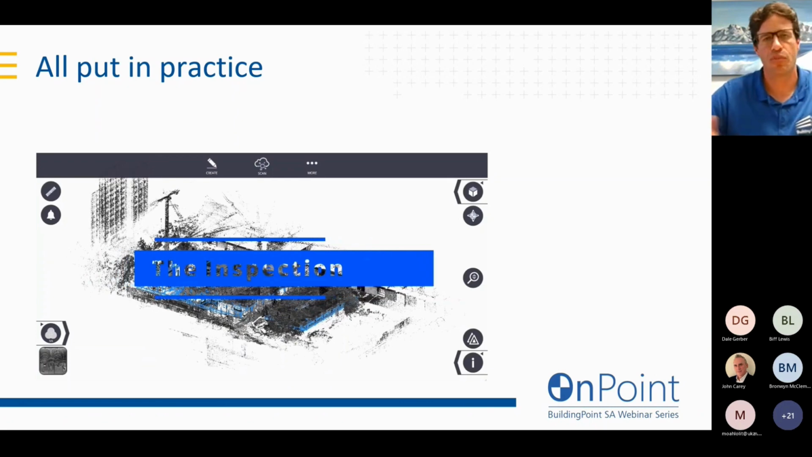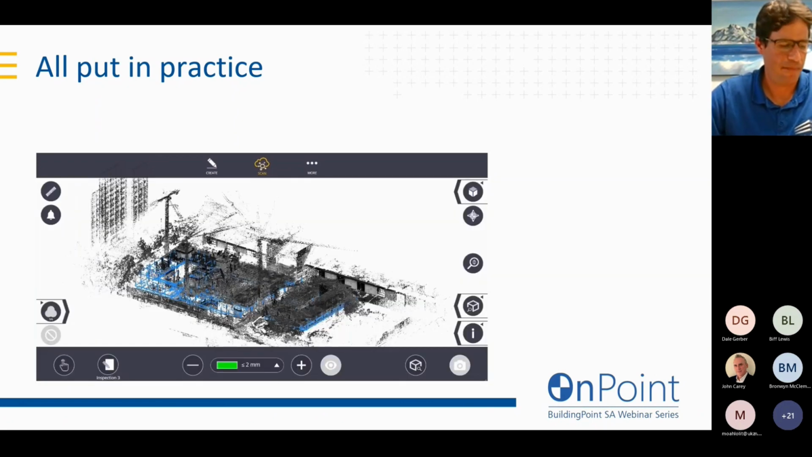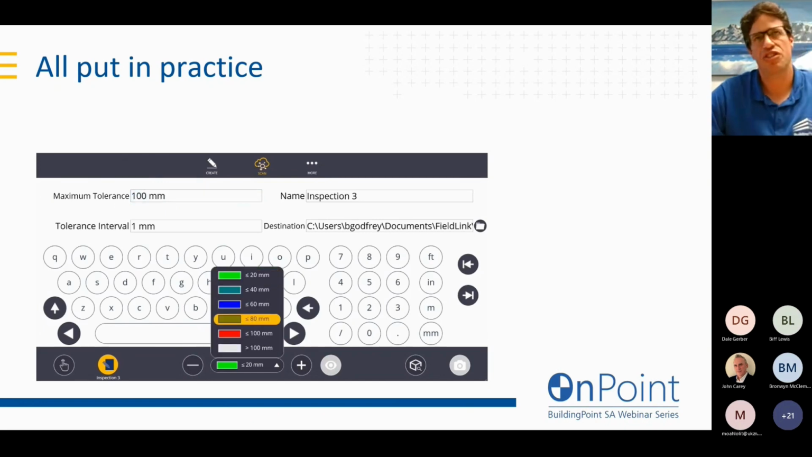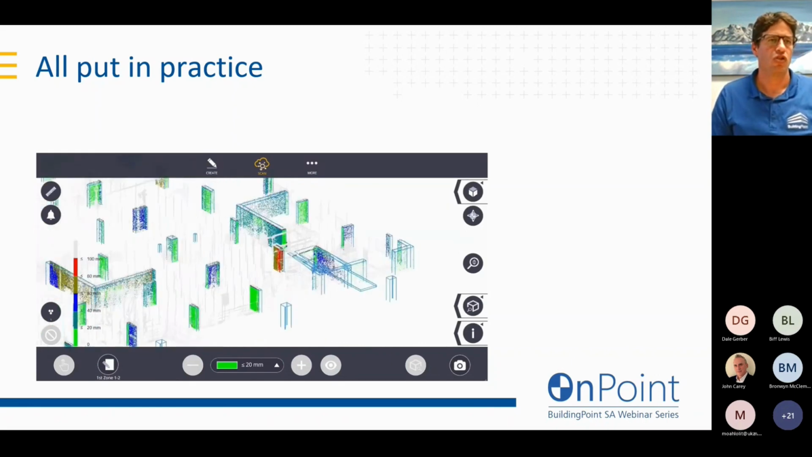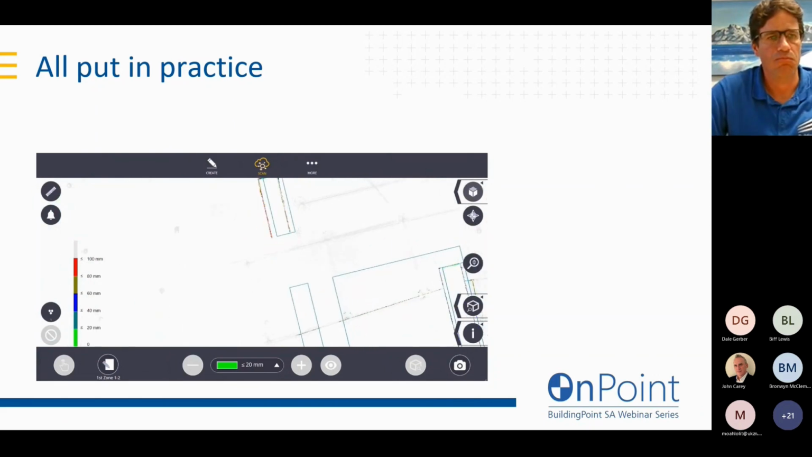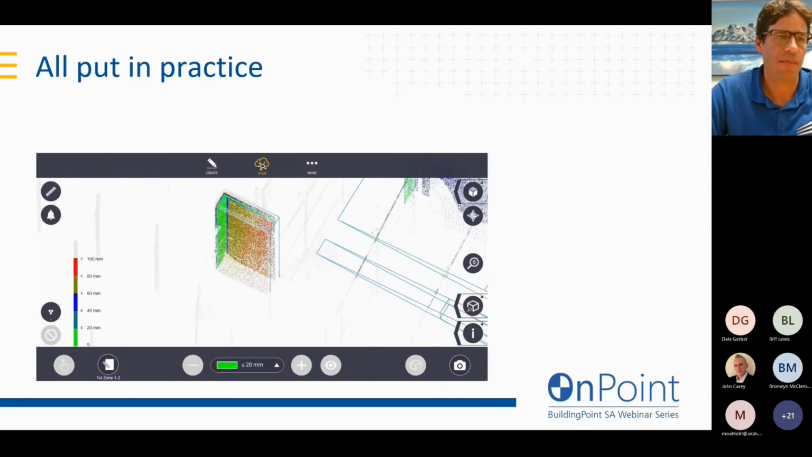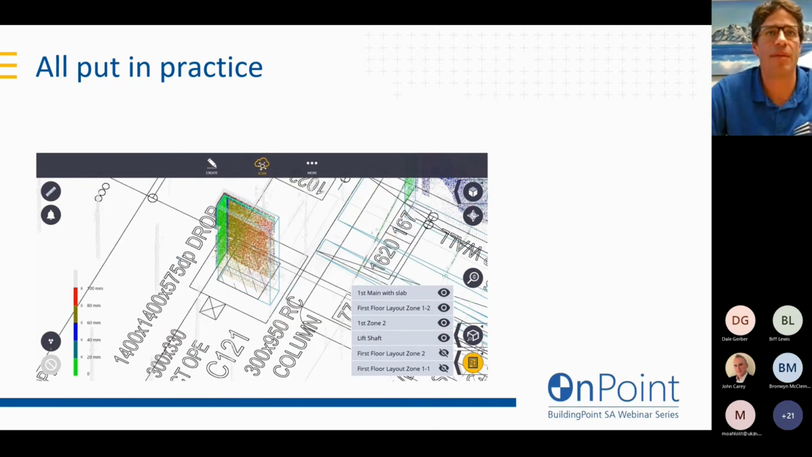When we put it all into practice, let's look at a quick workflow. Here we have a construction site. We've done our scans. We now set our tolerances. We do our analysis, do our inspection. Here we've got our 3D model, got our point cloud. We're now highlighting where there are deviations. There's very simple color coding to identify where these deviations are happening.